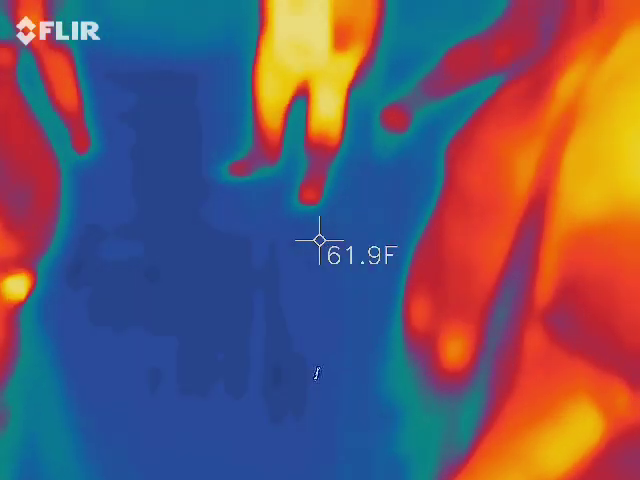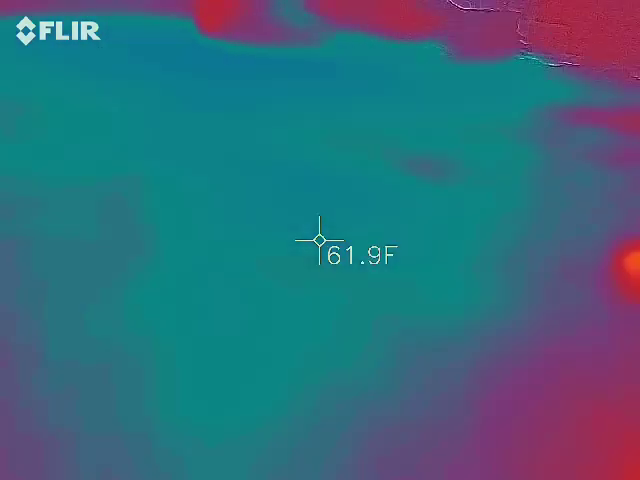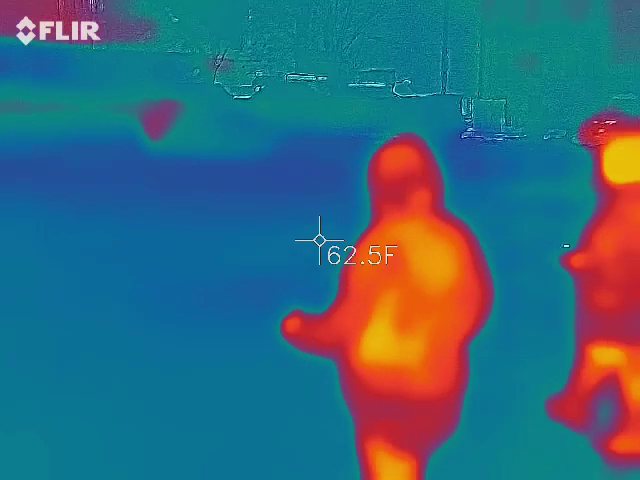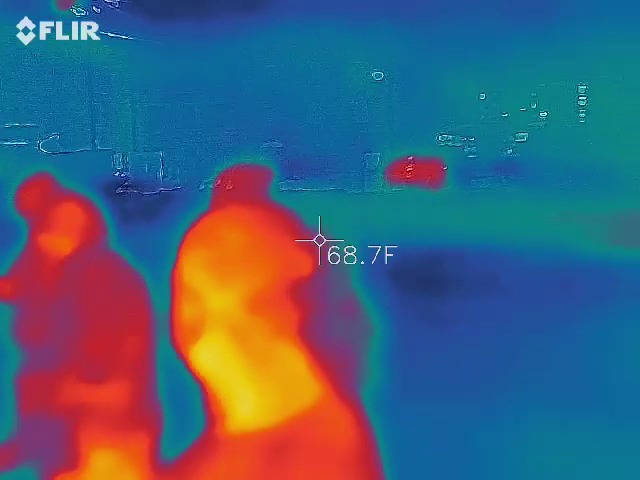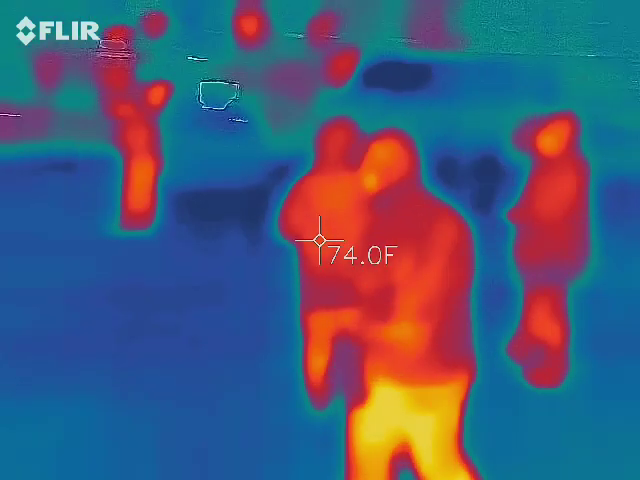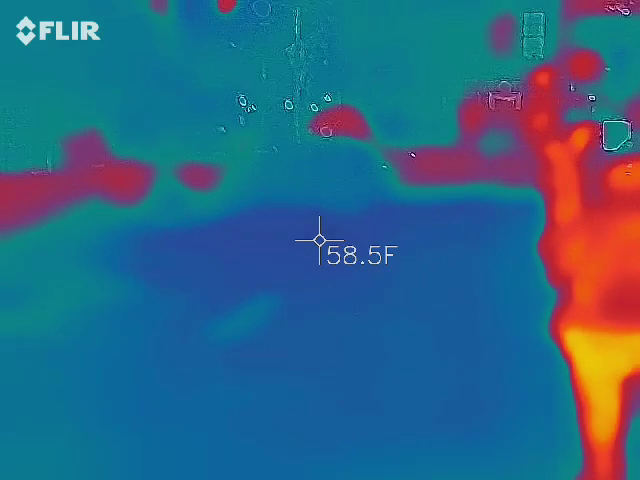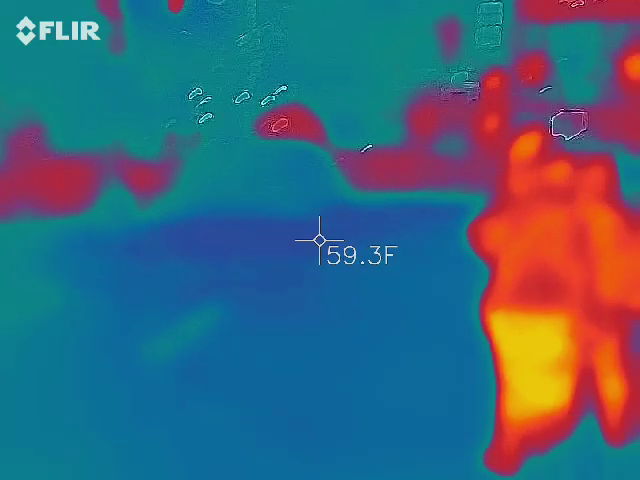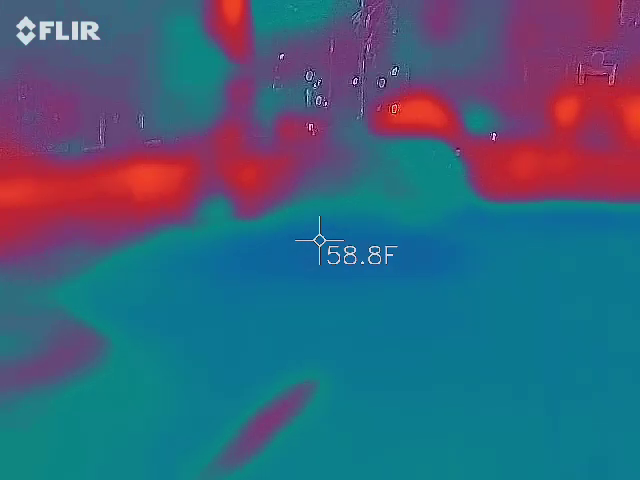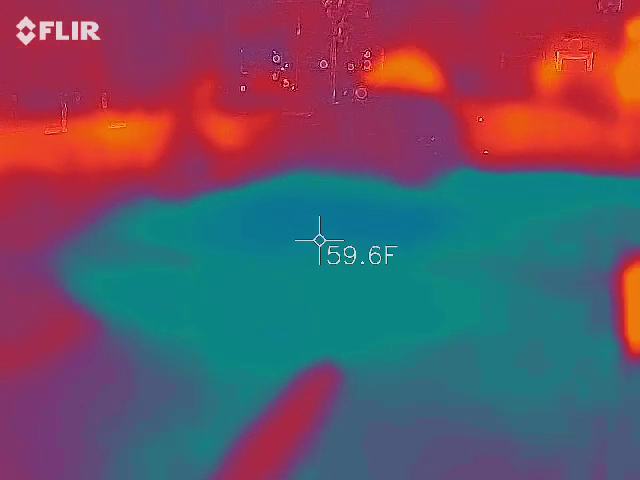It's a great scene. I could have sworn I just saw something shoot like that. Everything on the ground right there is like 59 degrees.